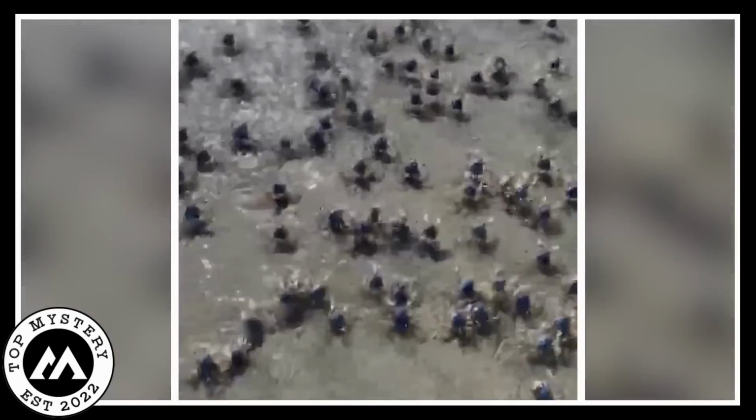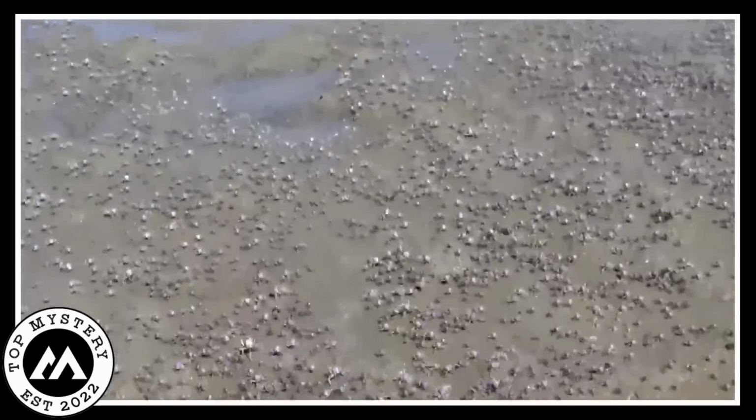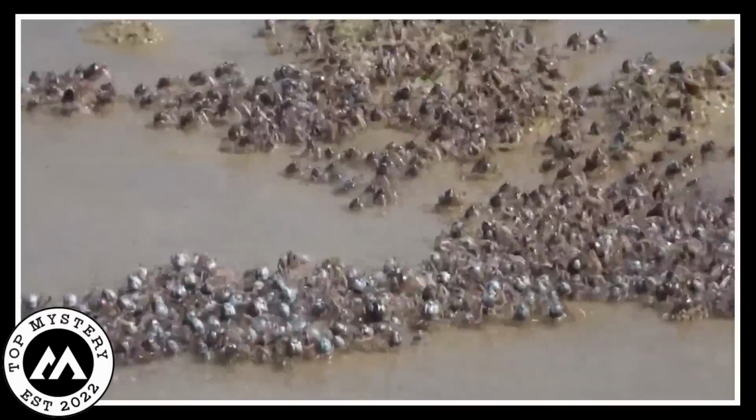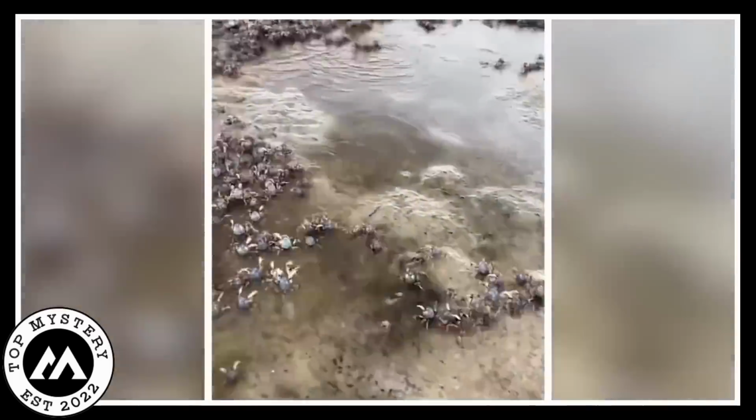The air felt strange as the crabs left patterns in the sand. Like a secret code known only to nature, whispers filled the air, a mysterious talk not meant for human ears.